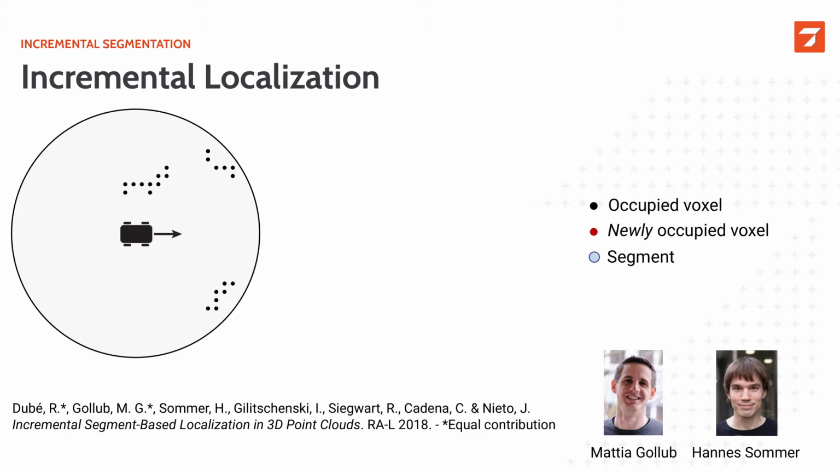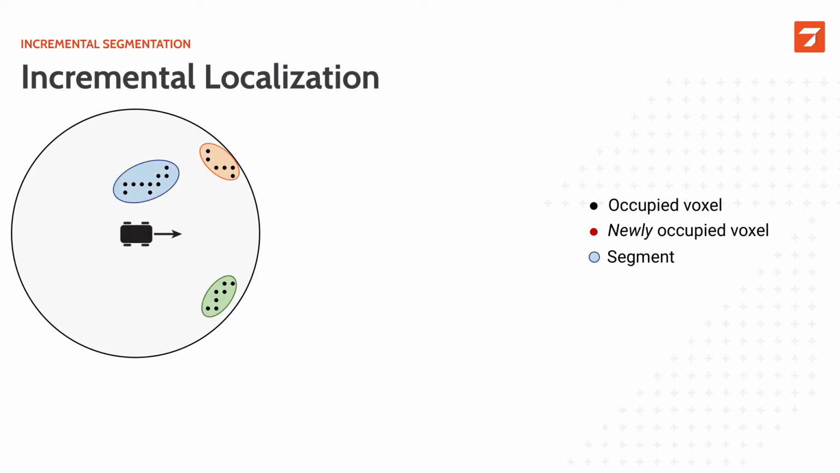In black, we show the voxels that are currently occupied in the voxel grid, and the circle represents the area that is considered for extracting the features for localization. So this is our local map. First, we extract segments, and the descriptors are already included in the target map. This would then allow other robots to localize themselves against this one.